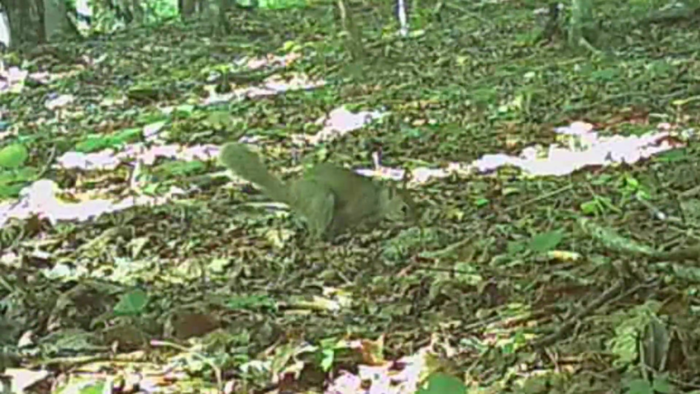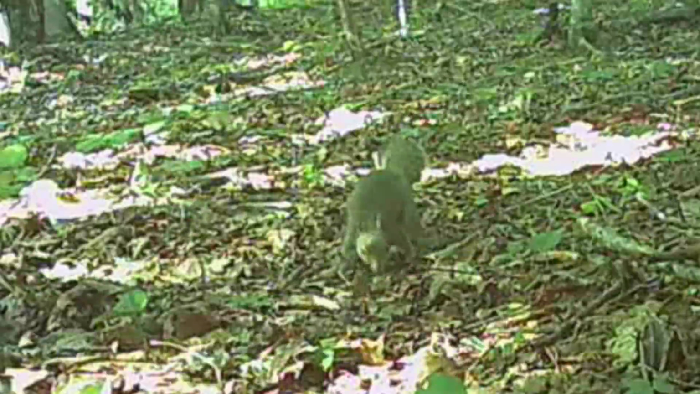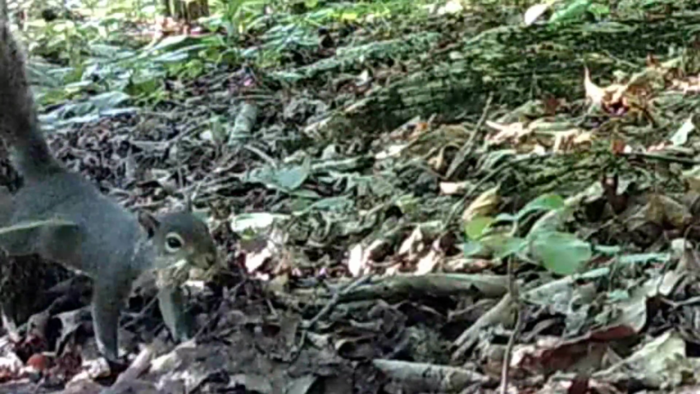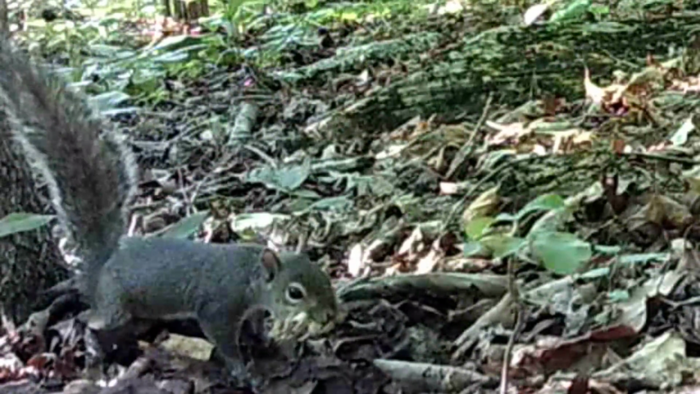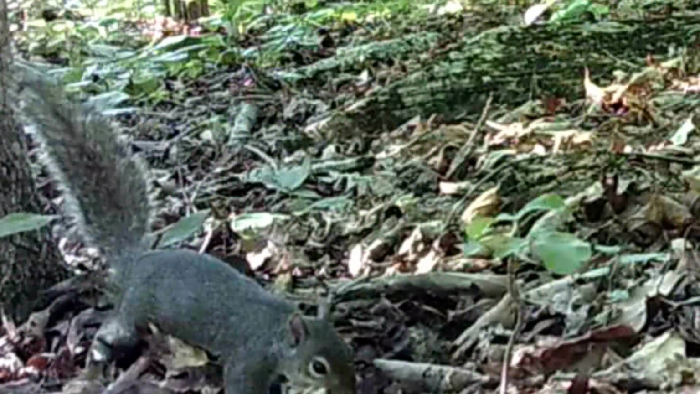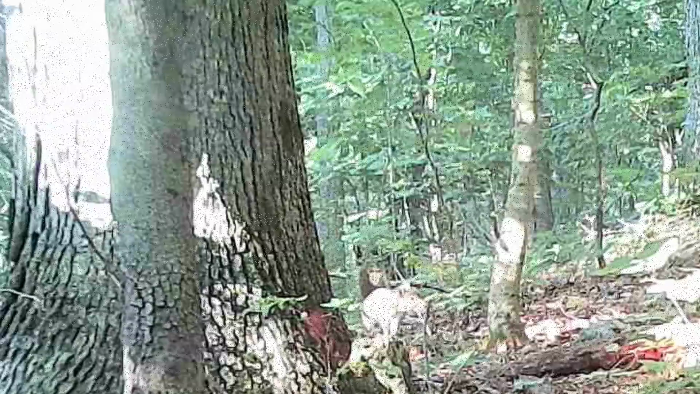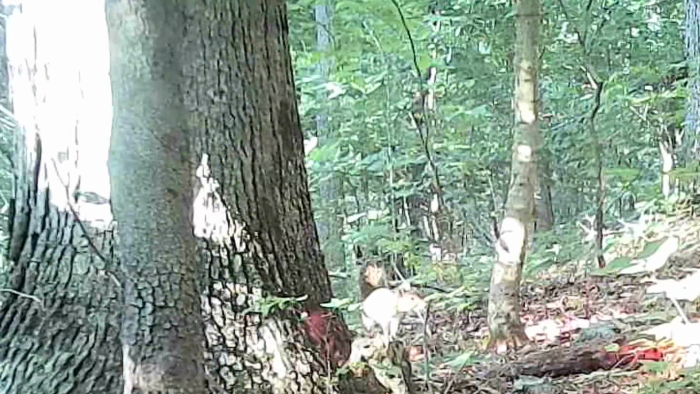They find something to eat on, waiting on them nuts to get ripe. And that ain't but about a month away. Here's one got some roots or buds or something carrying them back to the nest. Don't know what that is. But they're eating on something. Well, that's just what's stepped in front of the cameras this week.